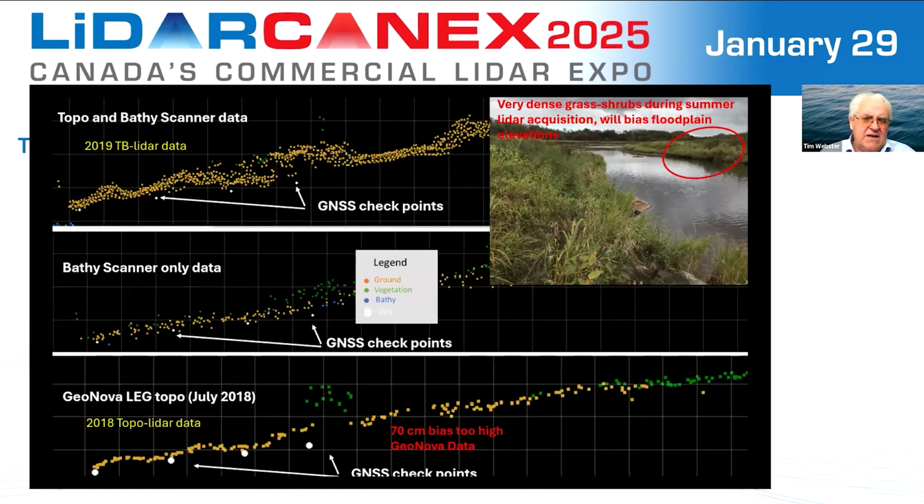So this slide is a little bit complicated. Let's start at the bottom of the slide first. Here I'm showing some of the Nova Scotia provincial data, GeoNova, that was collected by Leading Edge Geomatics. This was collected in 2018 using a Riegl topographic LiDAR sensor. And we have some ground control points in white, and we see the point cloud of a cross section here.